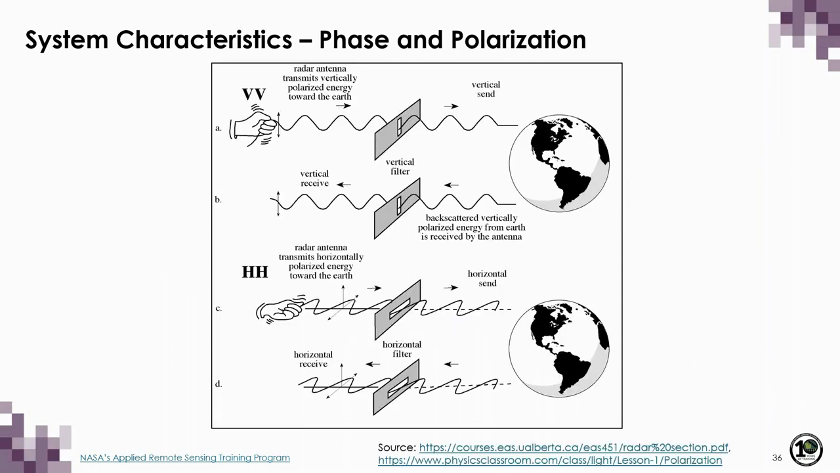Linear vertical and linear horizontal are the two most important polarizations because most radars transmit and receive linear horizontal and linear vertical. Now, the linear refers to the fact that a straight line is being traced by the tip of the electric field vector, and horizontal and vertical refers to the fact that oscillations are along the x and y axes respectively.